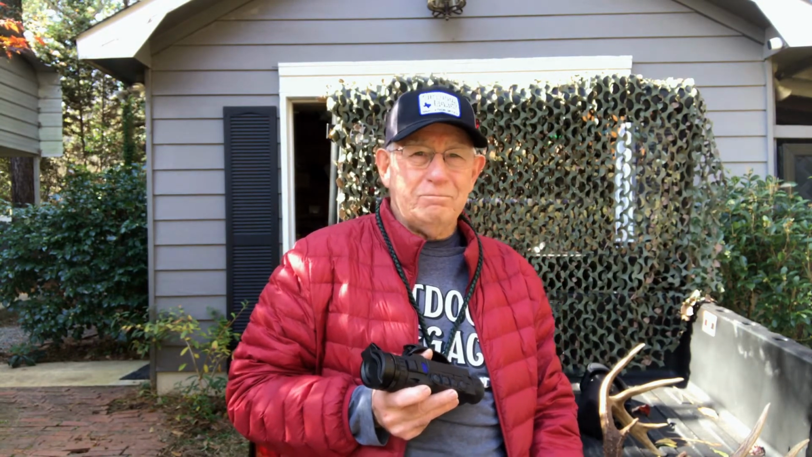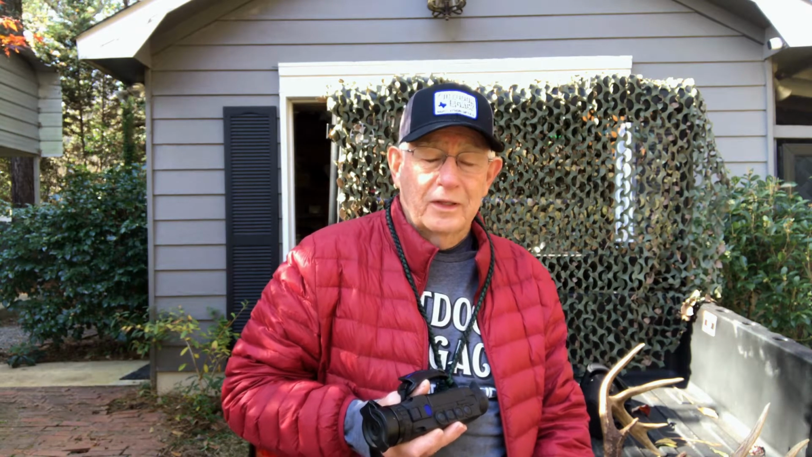Last year I didn't have this Helion. Doug loaned me actually a rifle scope. It was a FLIR PTS 233. It's a plain Jane thermal scope. It's a great scope. It doesn't have any bells and whistles like this Helion does, but the results were basically the same. I took the scope off the rifle. We're not using these to hunt with at night. We're using them in the daytime.